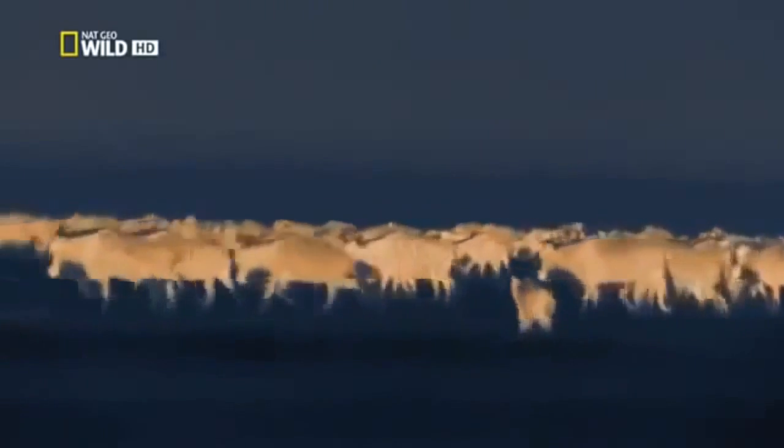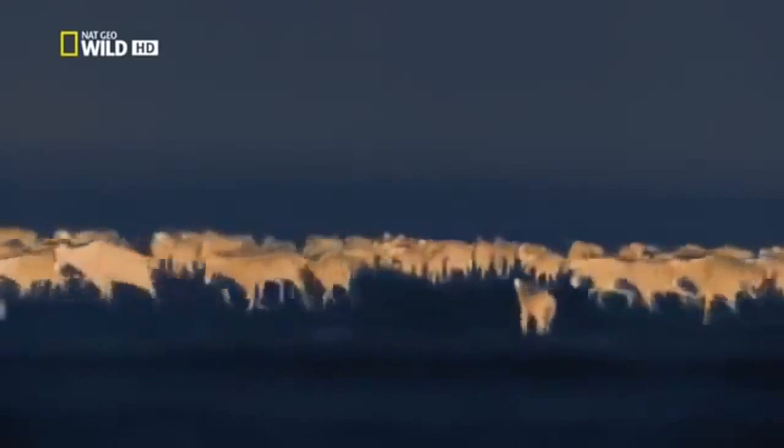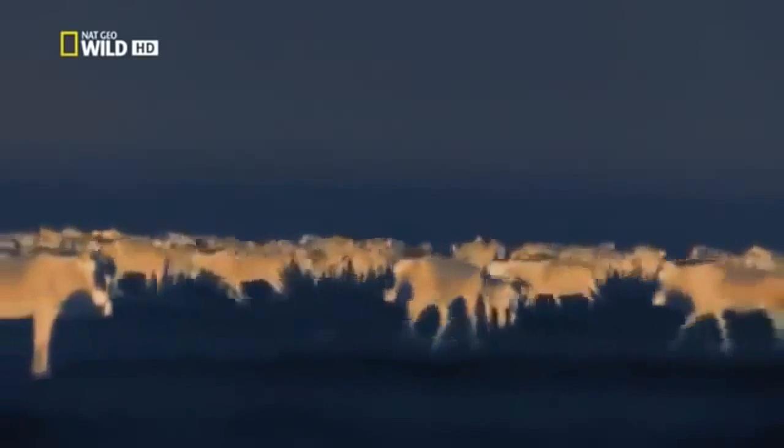The lions are not the only hunters about tonight. Endurance hunters, like hyenas, chase their prey to exhaustion. They don't care if the wildebeest can see them. The moon lets the hyenas more easily assess the animal they're chasing.